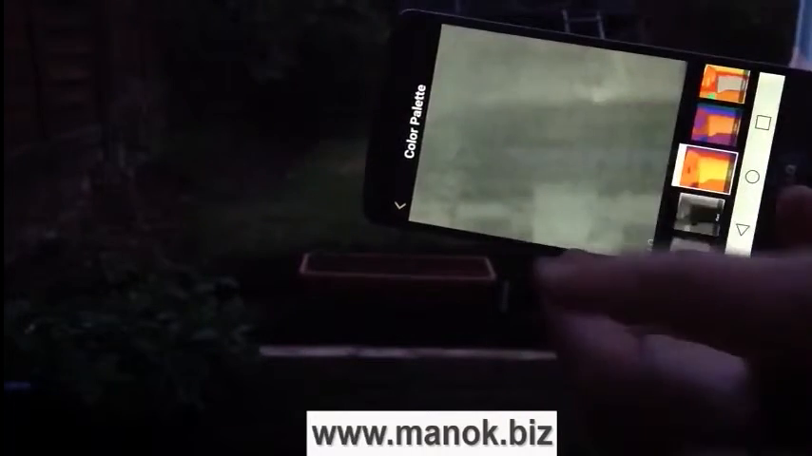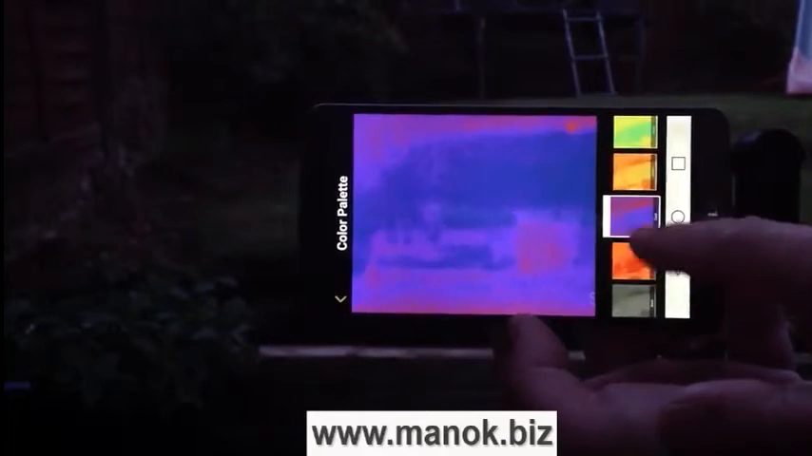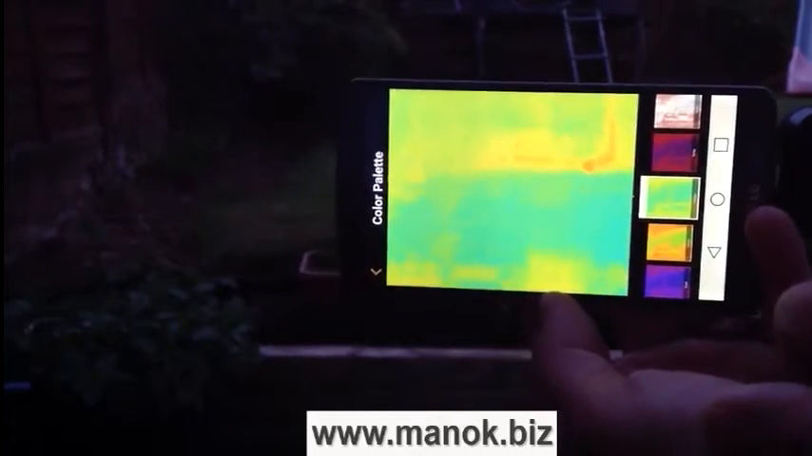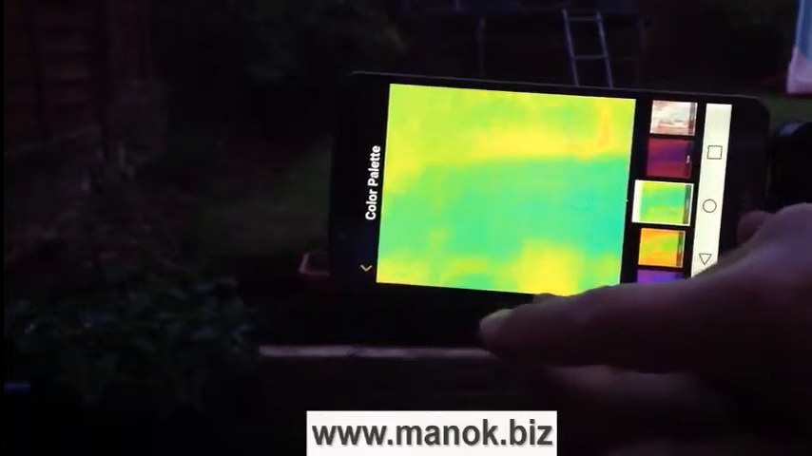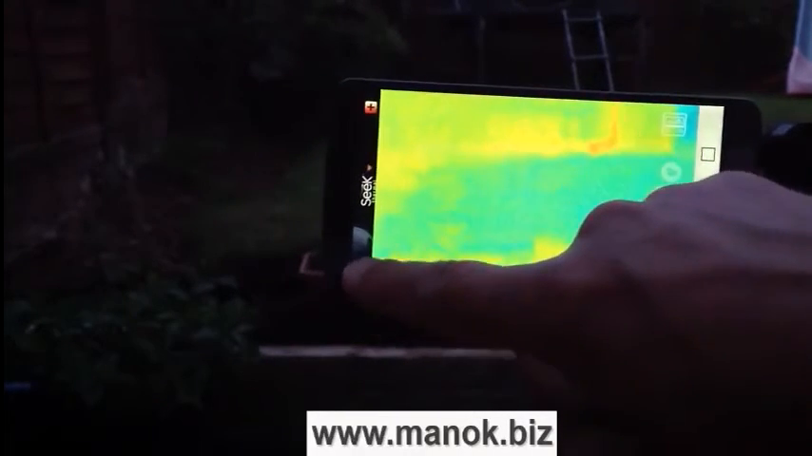And you can change the colours that you have, the colour palettes. So if you don't like that, you can have purple, sort of an orange, you can have green, various different options. There's a range of settings as well within the app. The app works very well, I must admit. And here you can set temperature units,